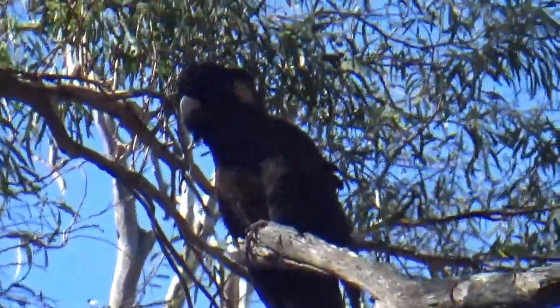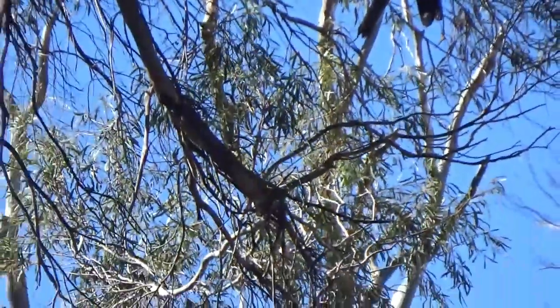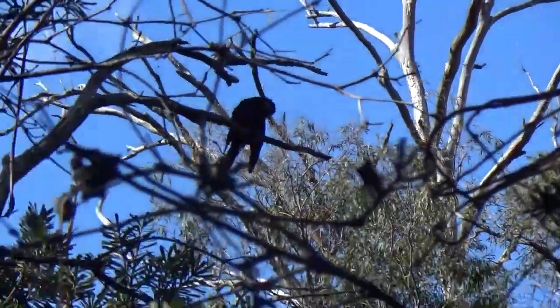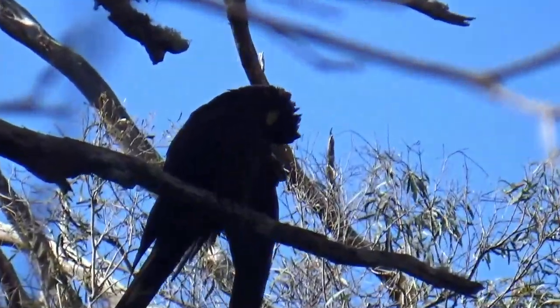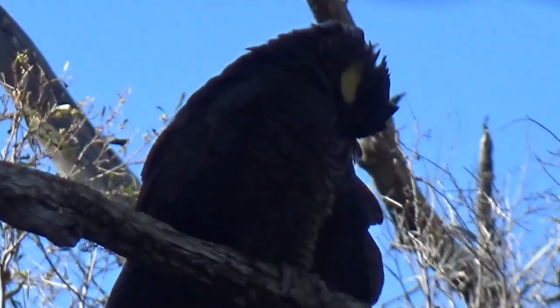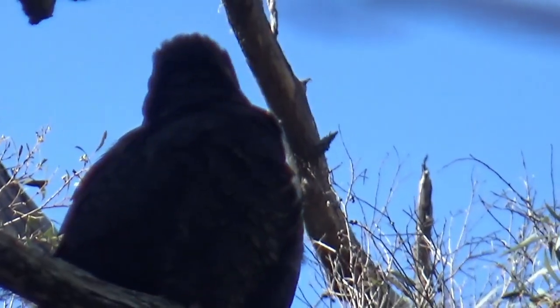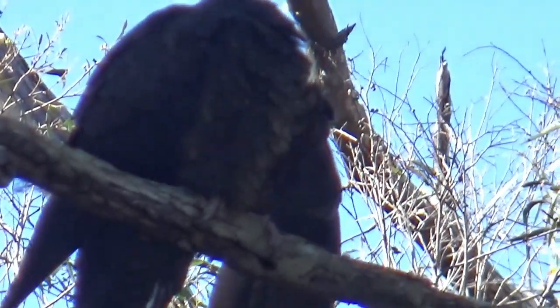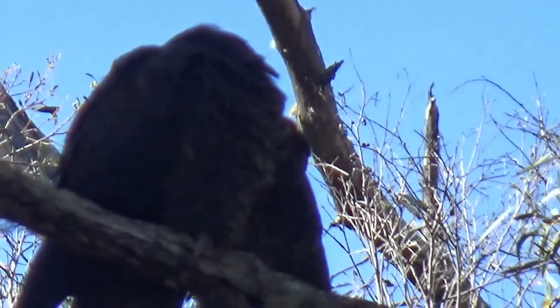We disturbed them when we came in here to get this camera. So we'll grab our camera and we'll be on our way. That one's grooming itself, look at that. How awesome. Up close and personal. Doesn't get much better than this, with the exception of maybe a wedge-tailed eagle.